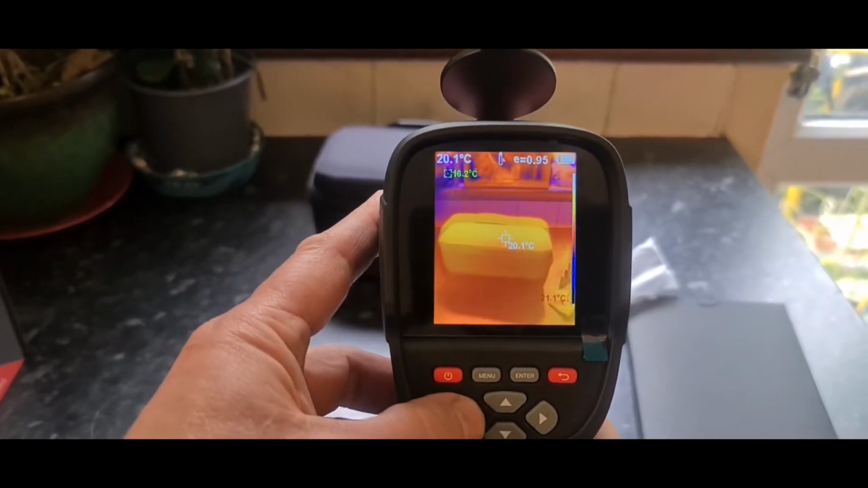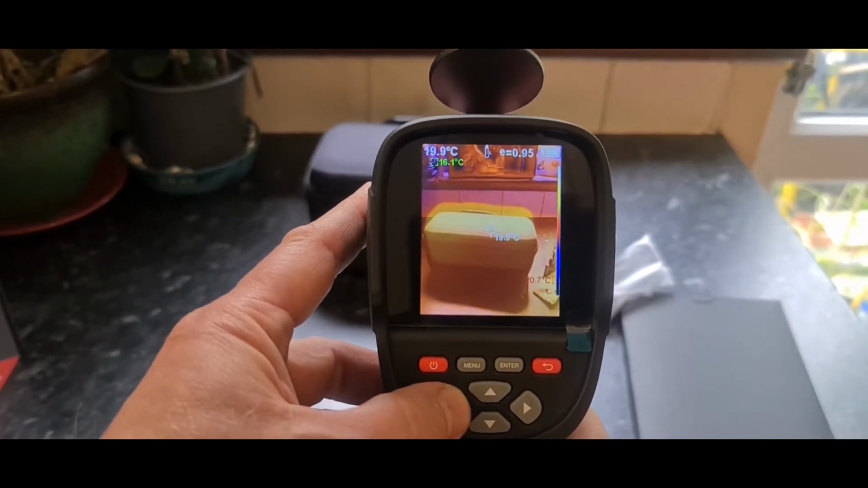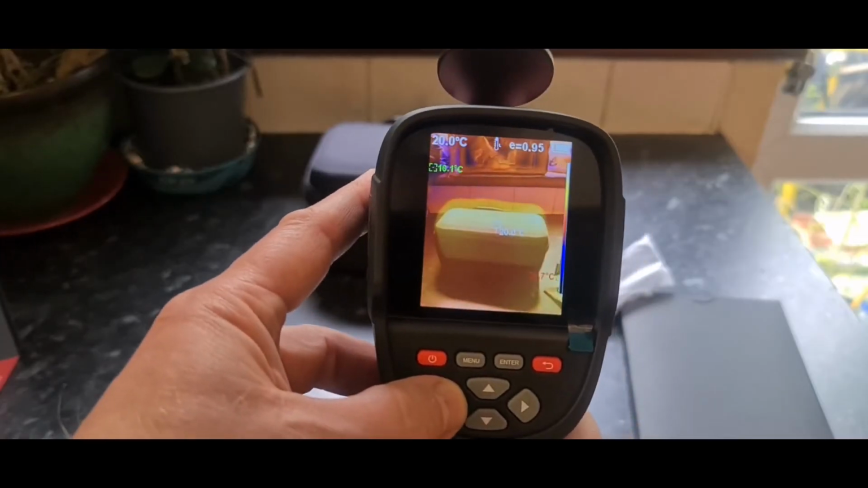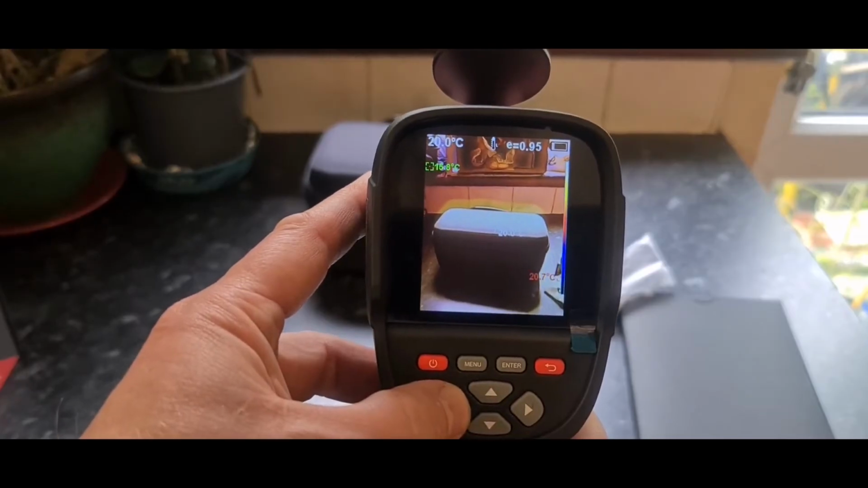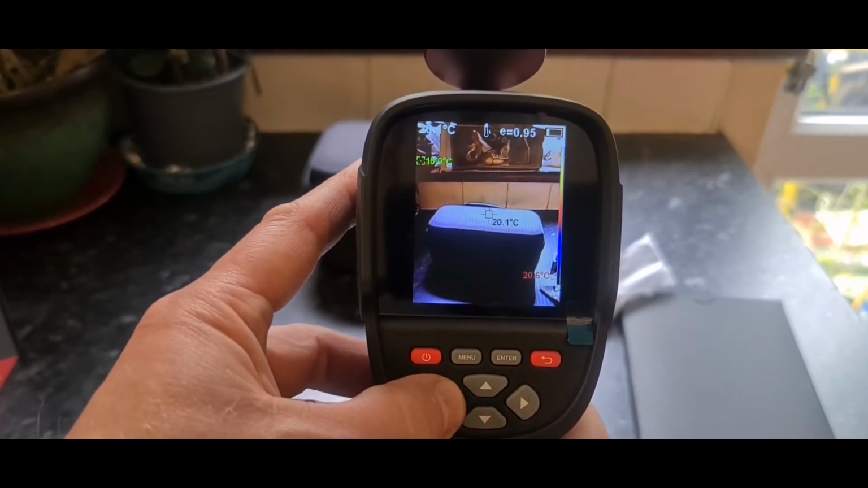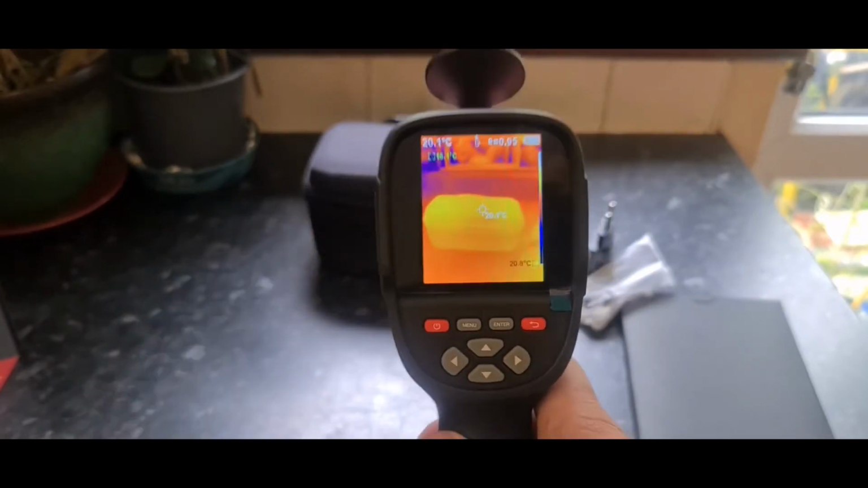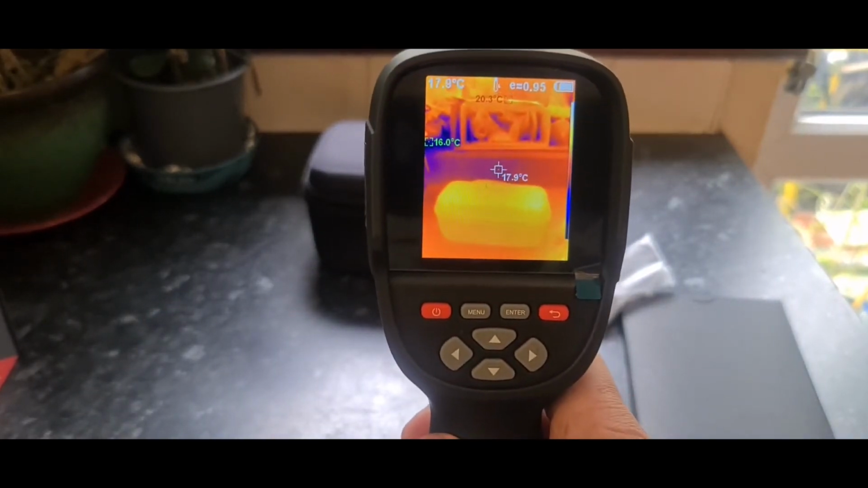You do have other options as well. The first one is a dedicated thermal. I'm not entirely sure what that one denotes, if I'm honest. There we've got more of a monochrome, black and white by the looks of things, and here is a full-on infrared. It just basically does exactly as you would expect.